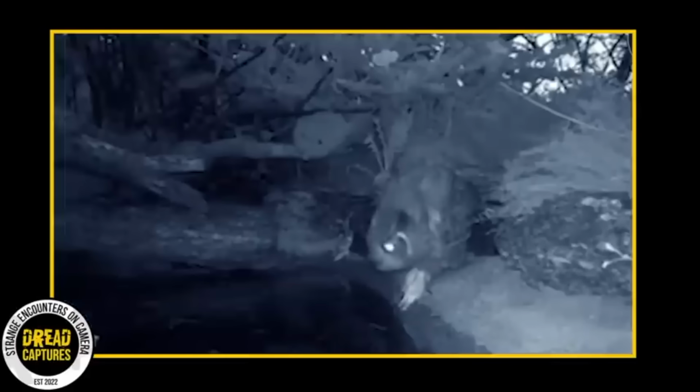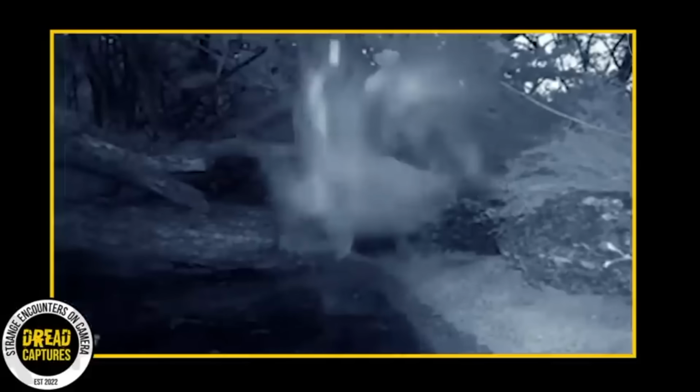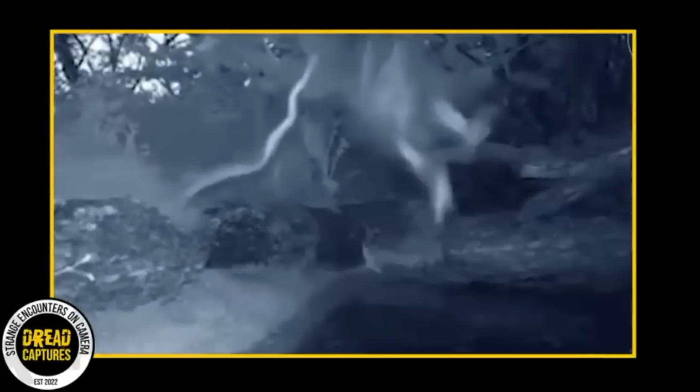As we watch again, the owl dips one foot into the water, and wow, the snake lunges out of hiding and takes a snap at the owl. Pretty crazy camera capture.